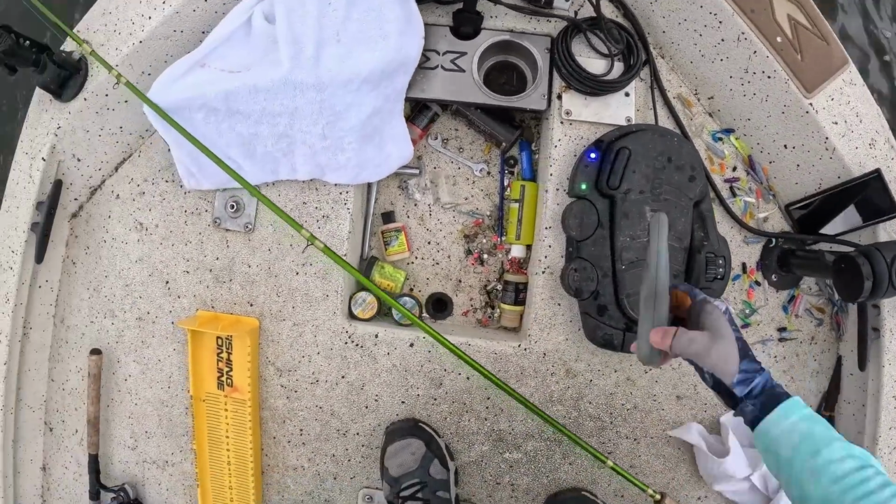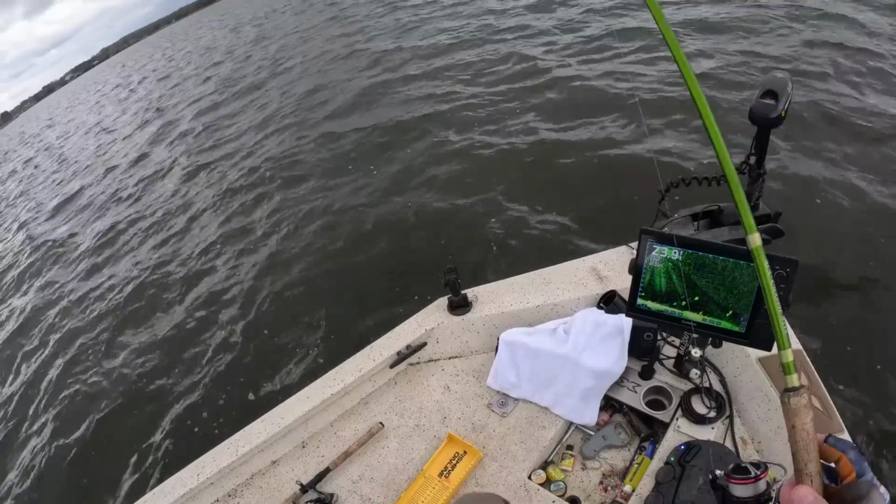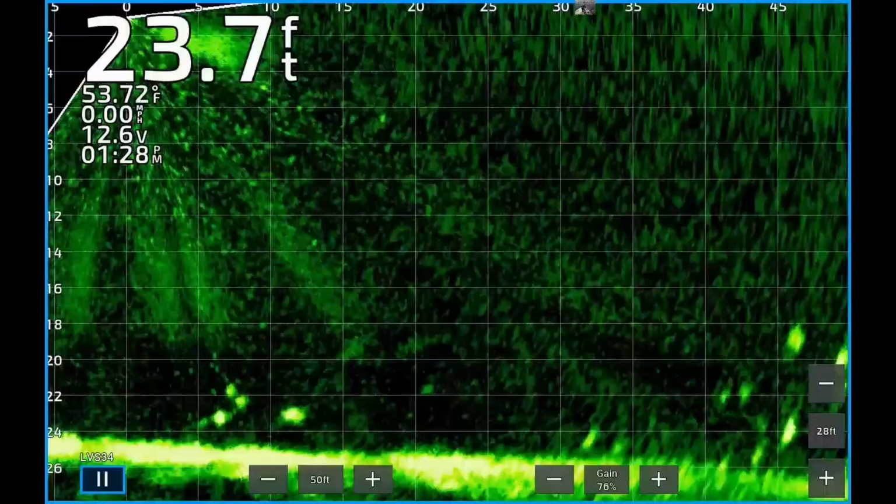There's so many small ones in there. I'd rather eat the small ones anyway. Love to catch a 3-pounder though. Gosh, would I ever.